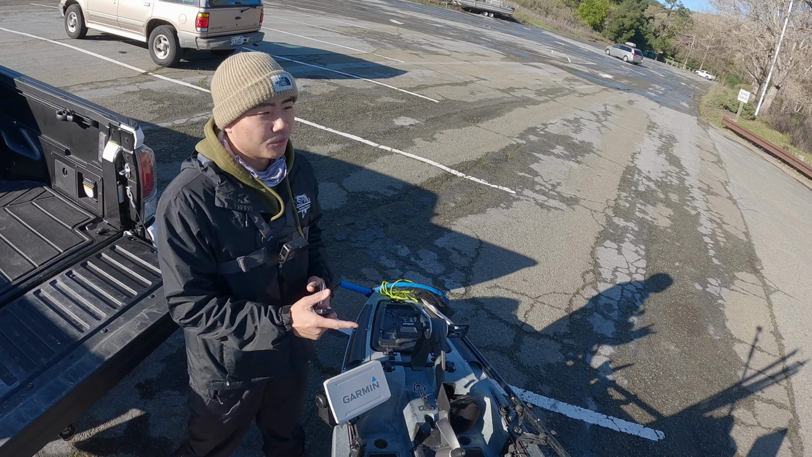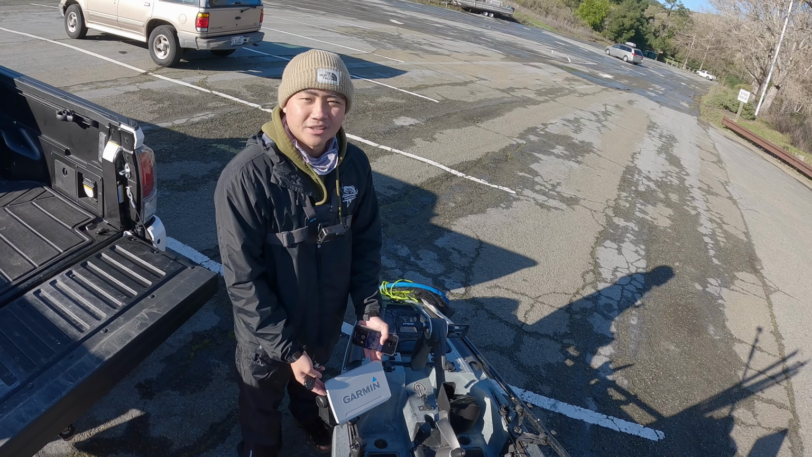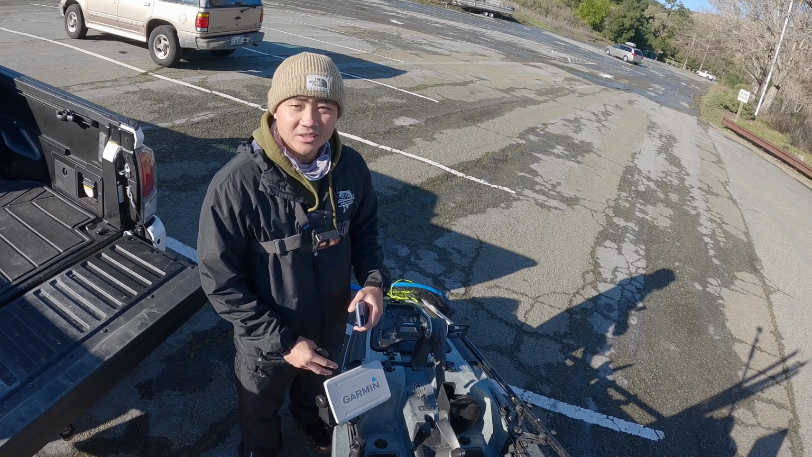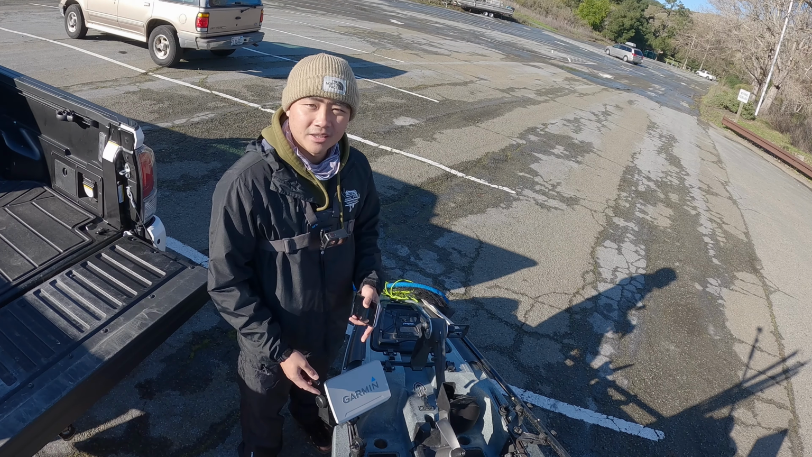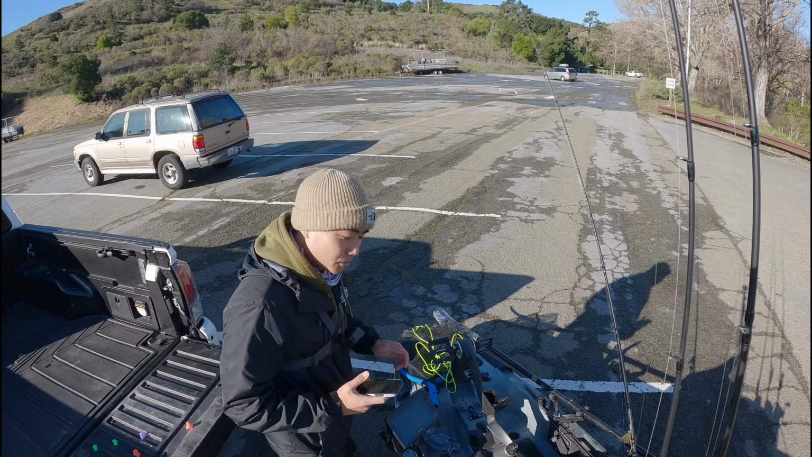We're out here on one of my home lakes, San Pablo Reservoir. You may or may not have noticed, but I got a fish finder, so hopefully this plays a part today. I'm gonna be playing with this a little bit, so you'll probably see me messing with the settings, but hopefully we run into some fish, and hopefully you stick around. Moment of truth.